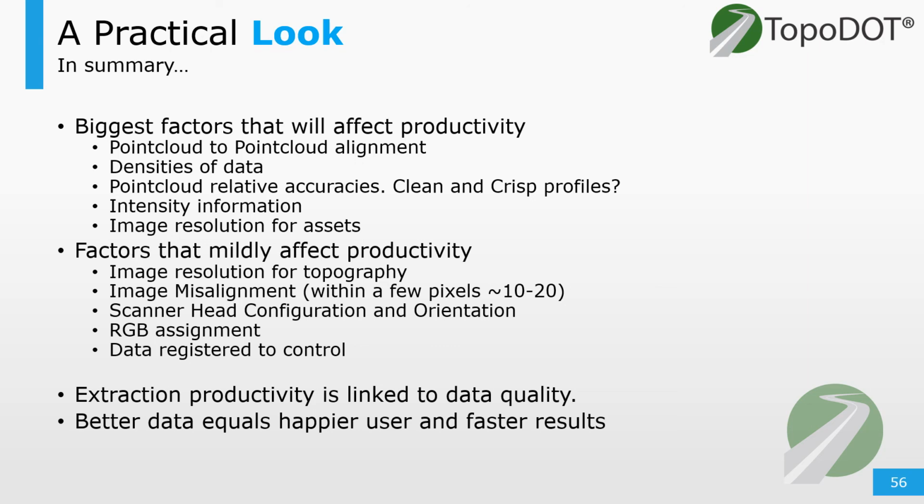So if you notice, I put image resolution for assets as a big factor, but that's if you're locating assets and determining signs and stuff like that, and maybe those signs are at some distance from the road. You need those higher resolutions.